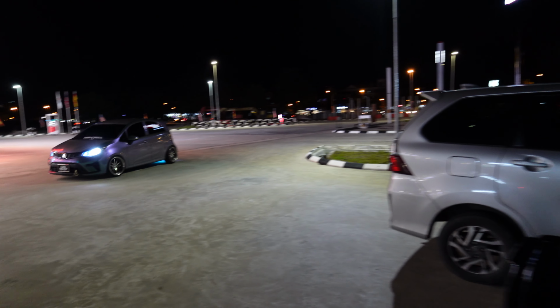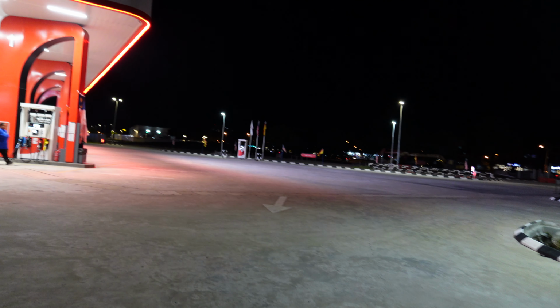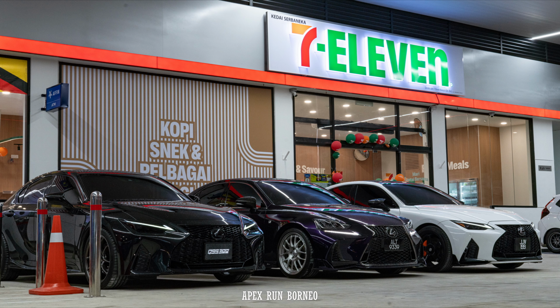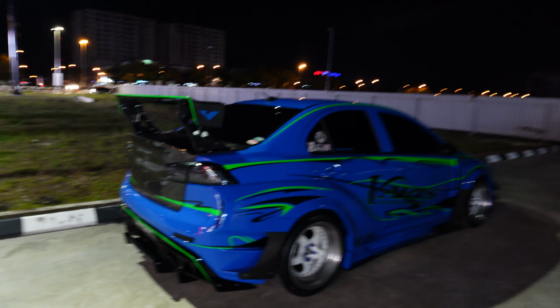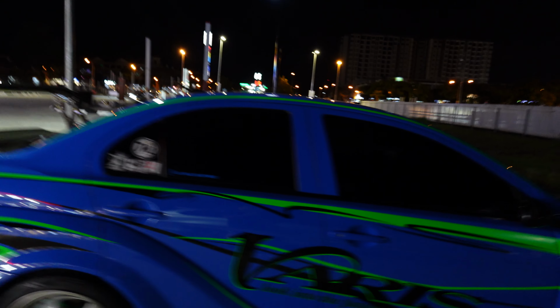Actually, at night, there are lots of cars gathering here. Although this was supposed to be filmed a long time ago, a couple of weeks ago it was raining really heavily, so this is the night I get to film this place. And look, we already got one here. I've taken a snapshot of this car before, I believe. Fast forward a little bit, I just got my Chuggy drink right here.